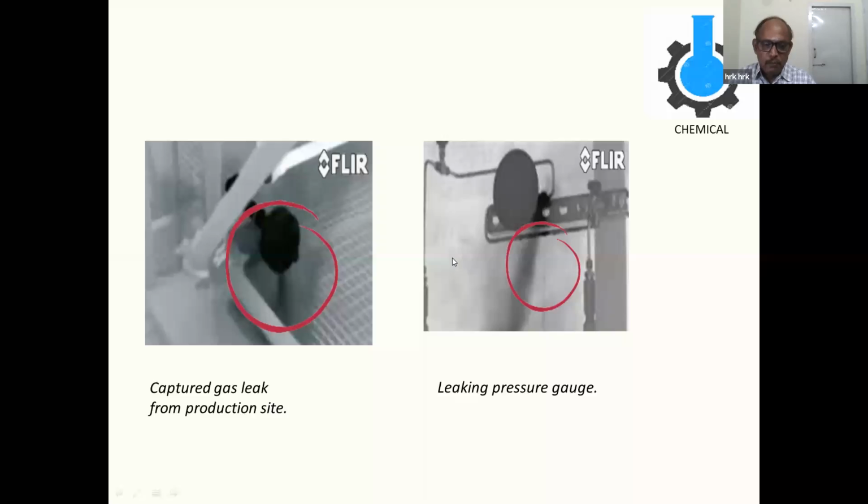Another important thing is gas leaks from any production site or plant. There can be a leak of gas from the plants, and also air leaking from a pressure gauge. For energy audits and for saving, and for monitoring any toxic gas release, we can use this and prevent incidents.